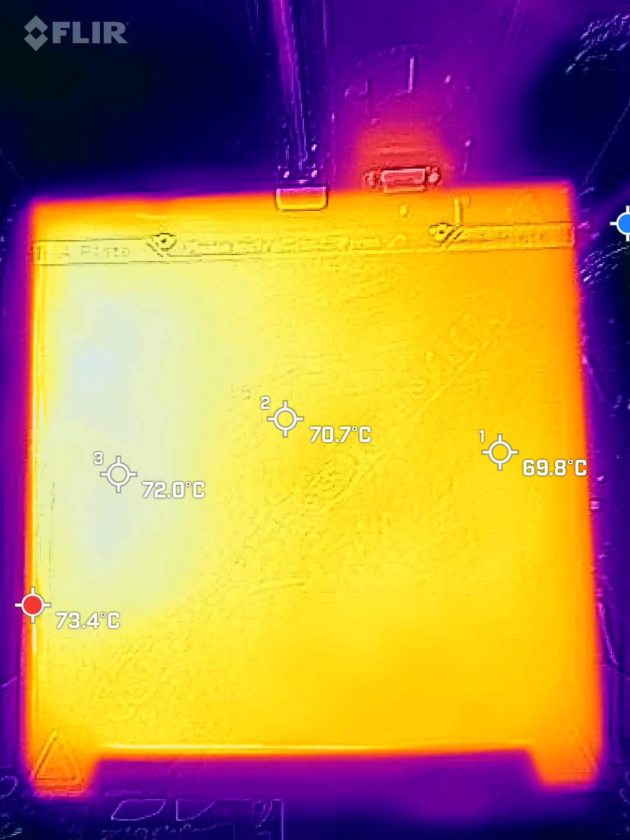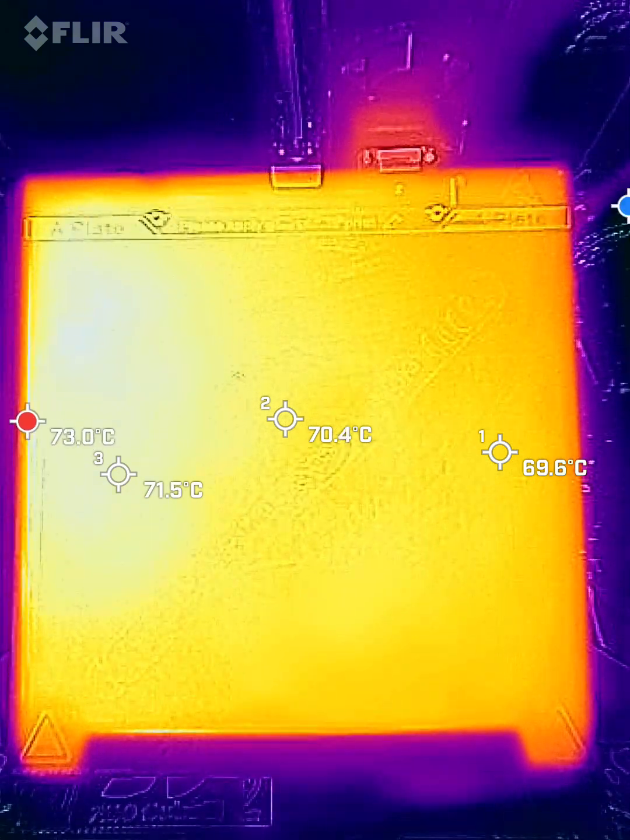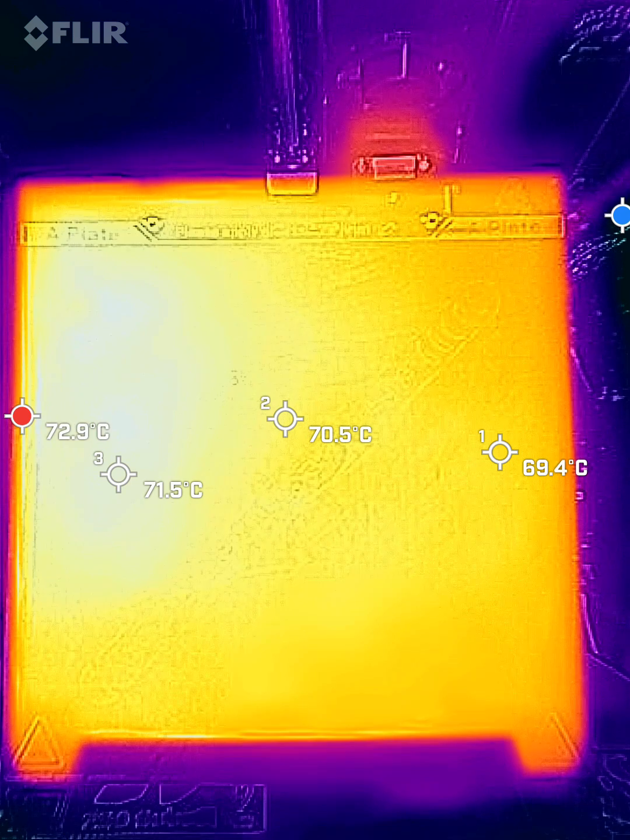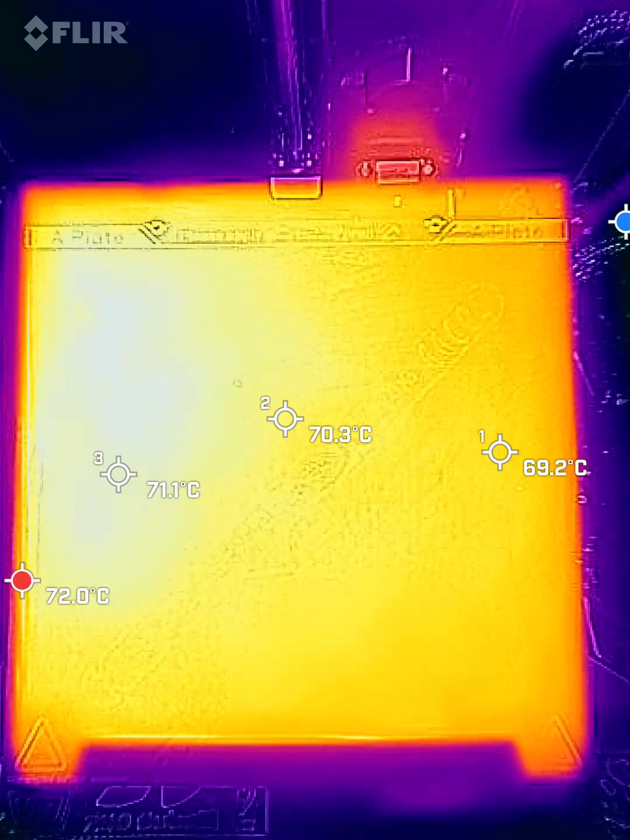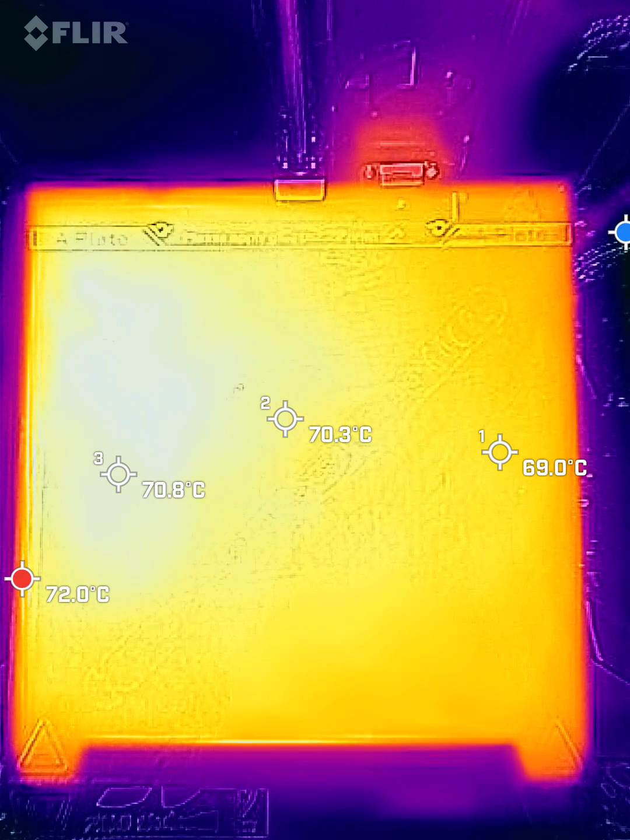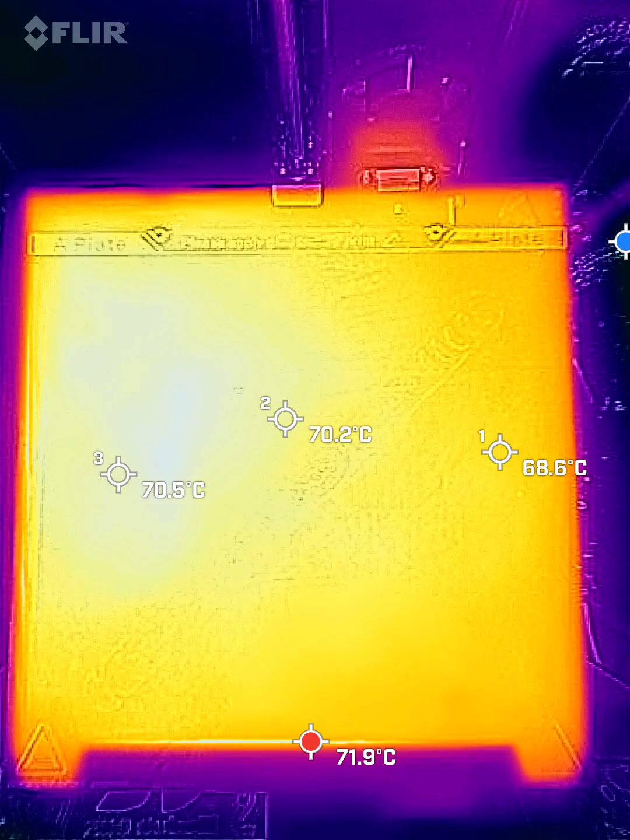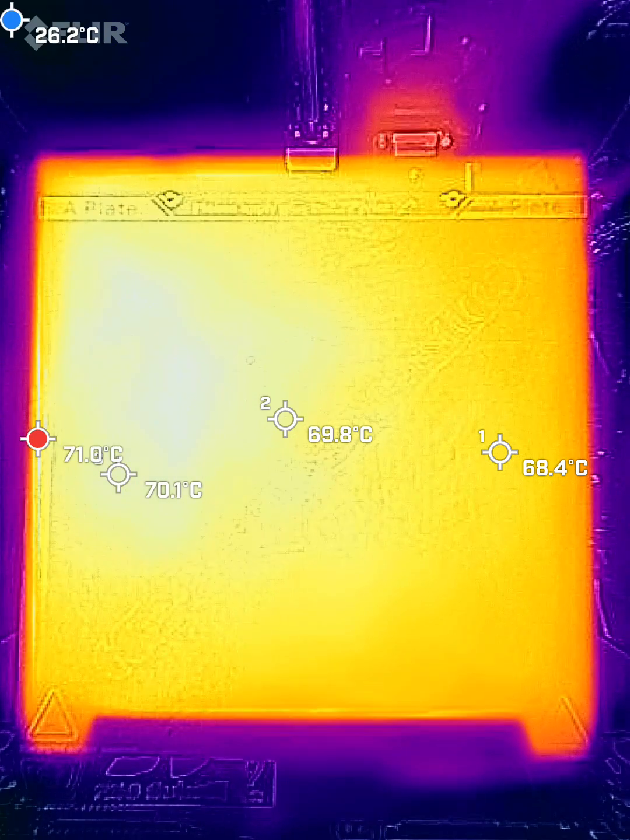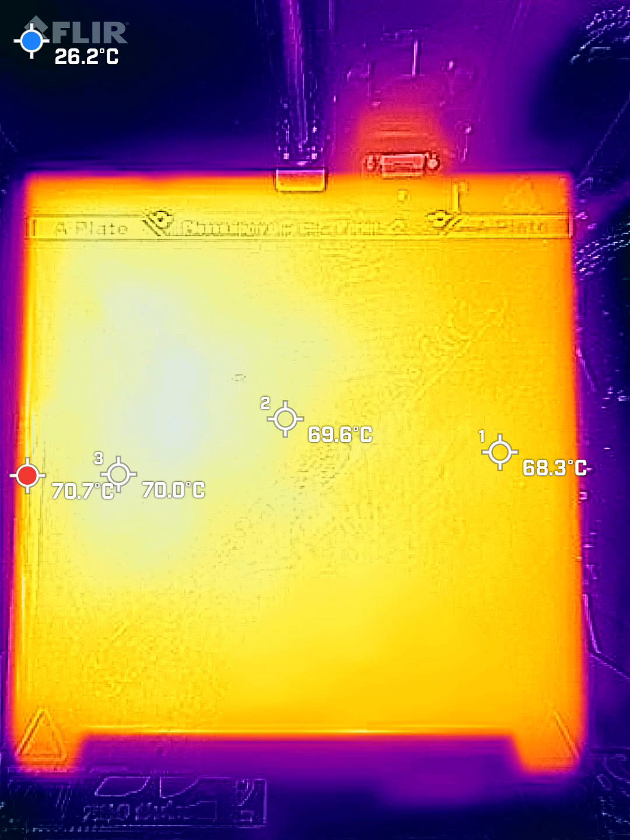Alright, so that's interesting though. On the left, I didn't notice that at the lower temperatures. Maybe I'll have to check that in the replay. It's weird that the left is warmer than the rest. Is it going to equalize? So the question from the questioner was, is it cooler around the edges? And I'm saying no. And it's not even really much hotter.